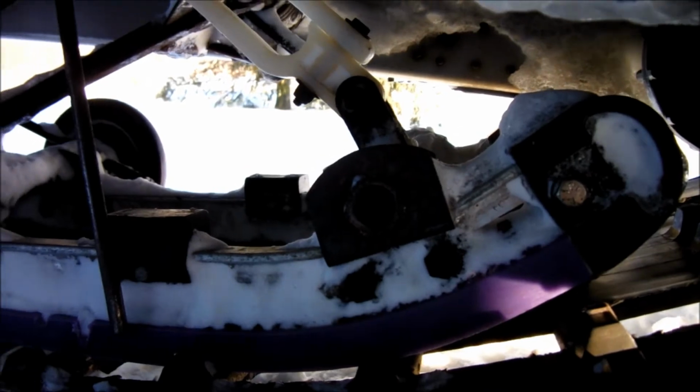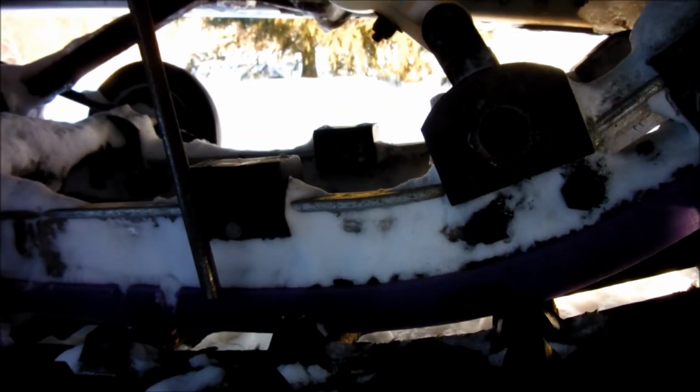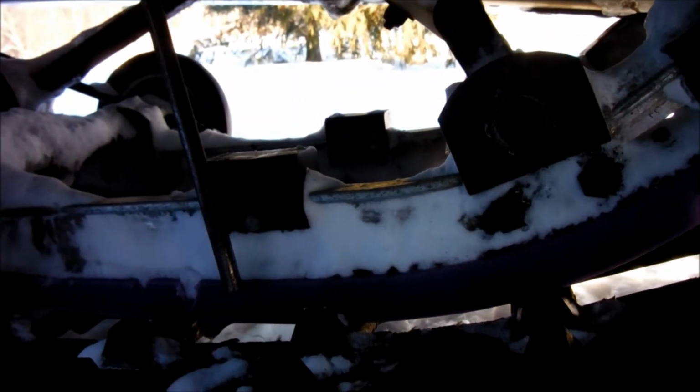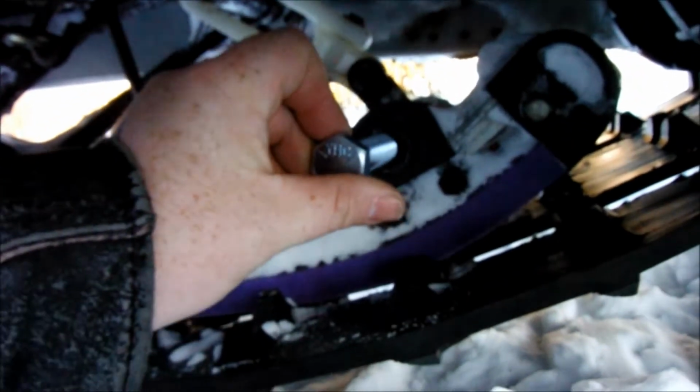All right, let's see, first we'll try the 9/16. Oh shit, that's too small. Son of a bitch. Okay, so now I got a 5/8 and a 3/4.